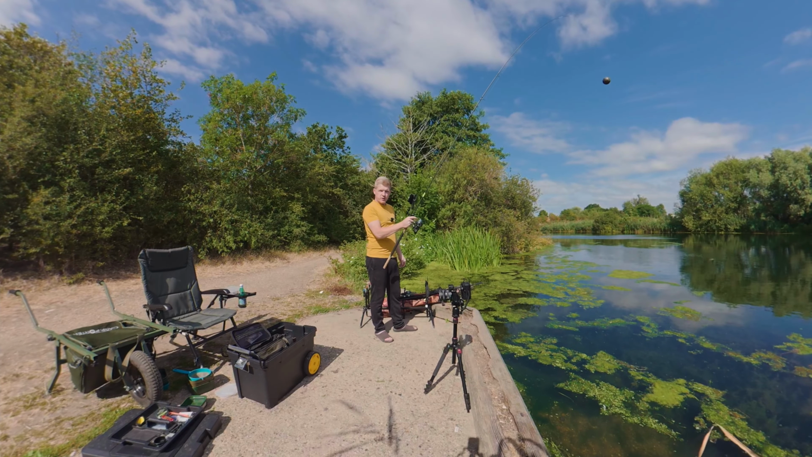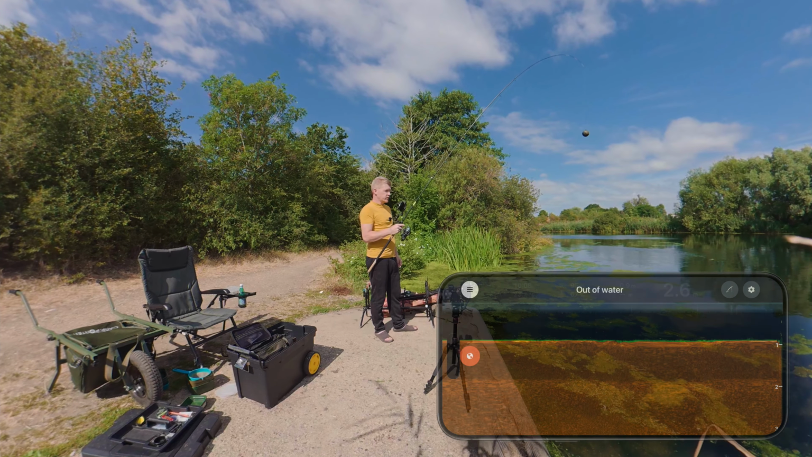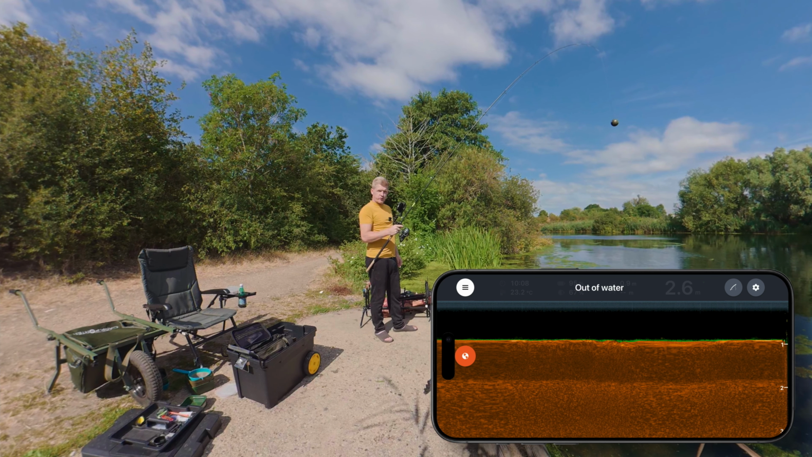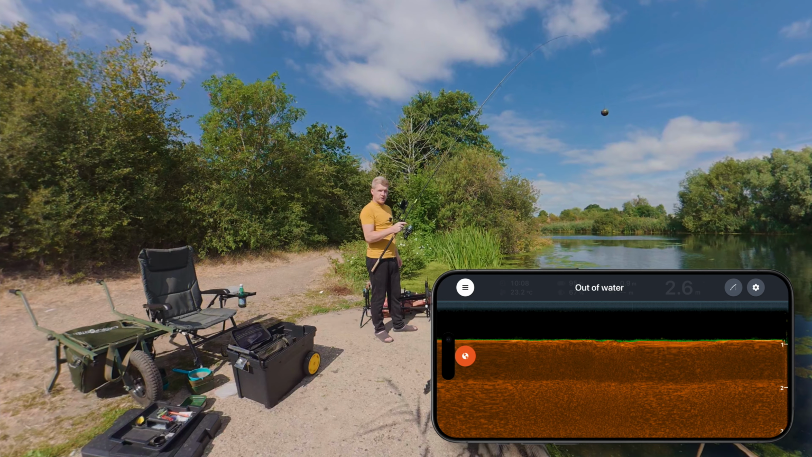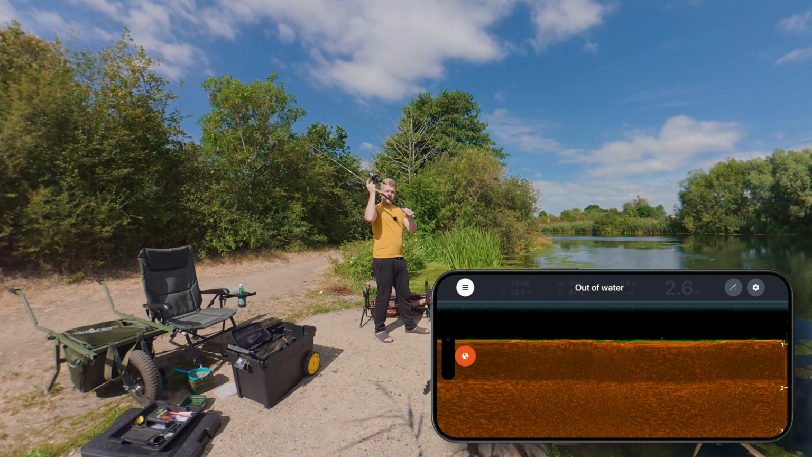Okay guys, got my Deeper Chirp fish finder. As I never fished this river before, I'll just do a few casts and see how it's looking like. I hope I don't lose it today.